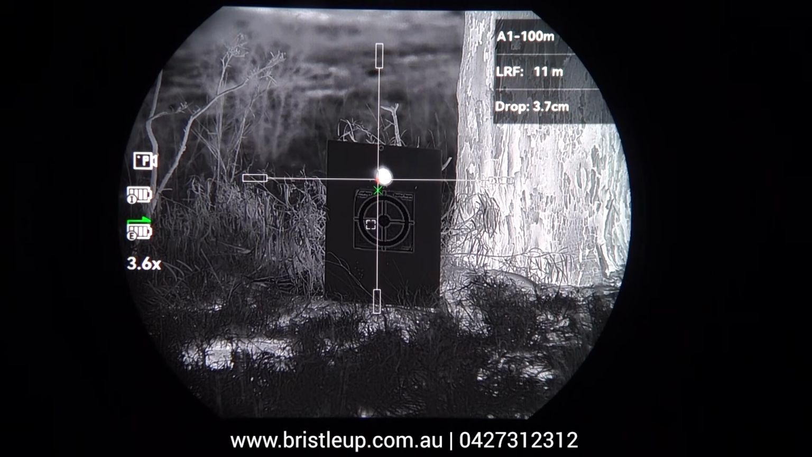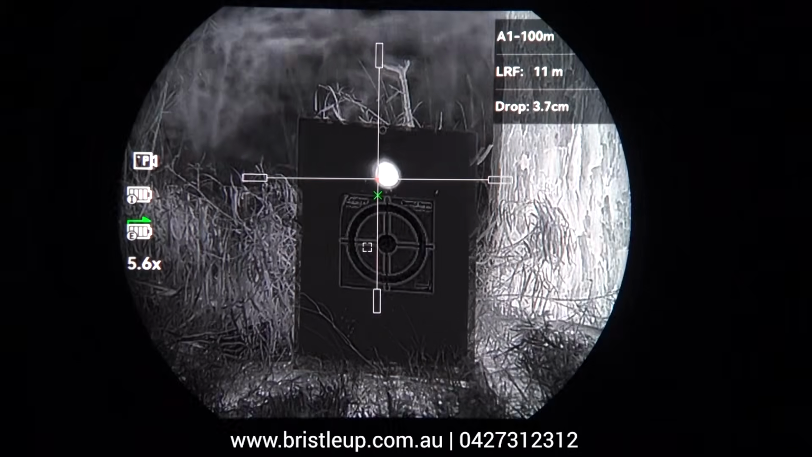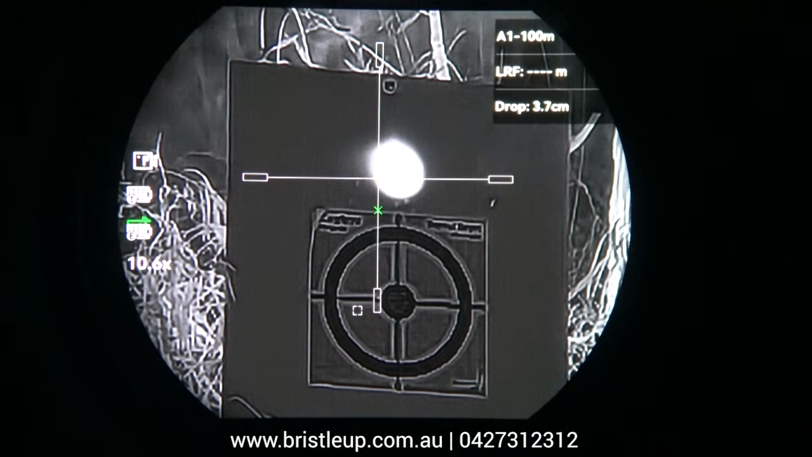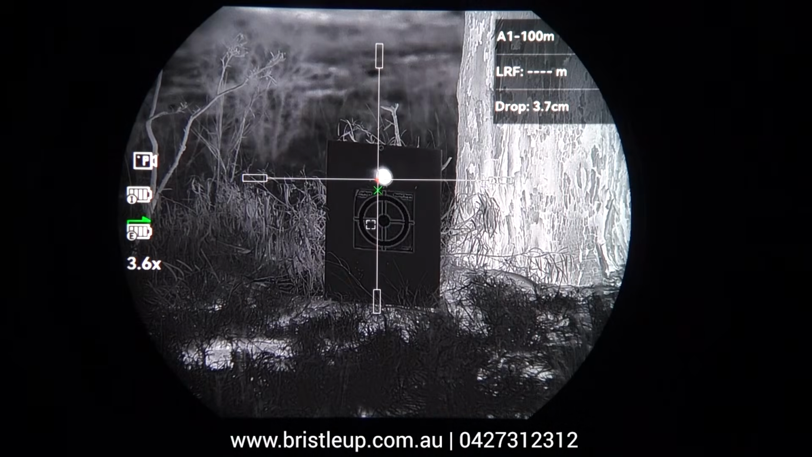So we're 11 meters here now, and we zoom in, and you can see that it's suggesting that that green cross there will be where the bullet will go at this distance. Okay, so that's how that operates. Now, once again, I do apologize. This is very hard to set up, very hard to record, so we've just done it as close as we can for visual purposes, but this is not a realistic demonstration.